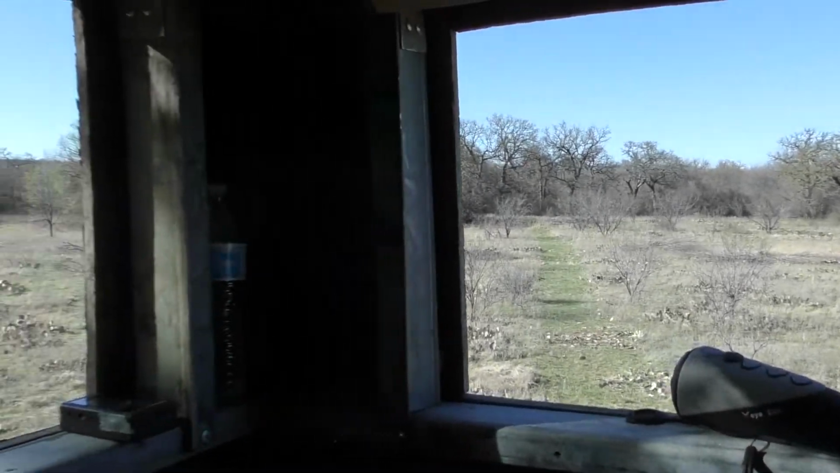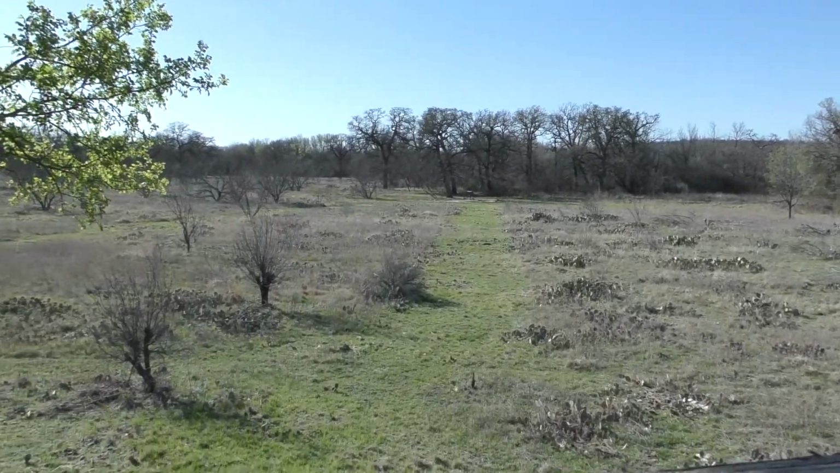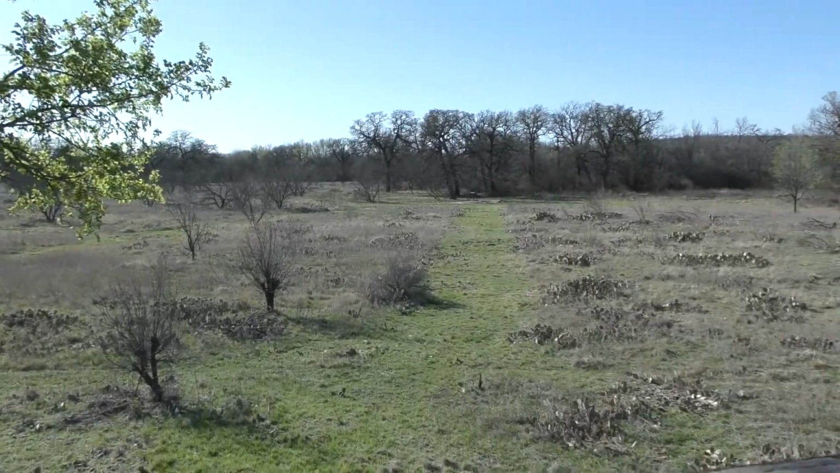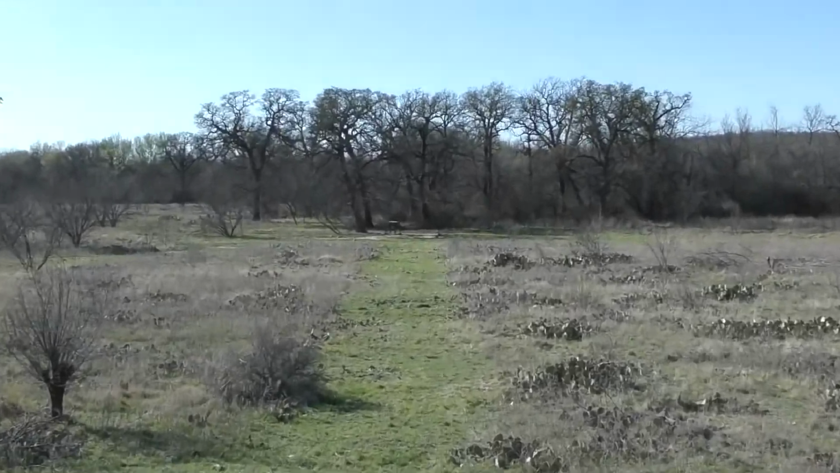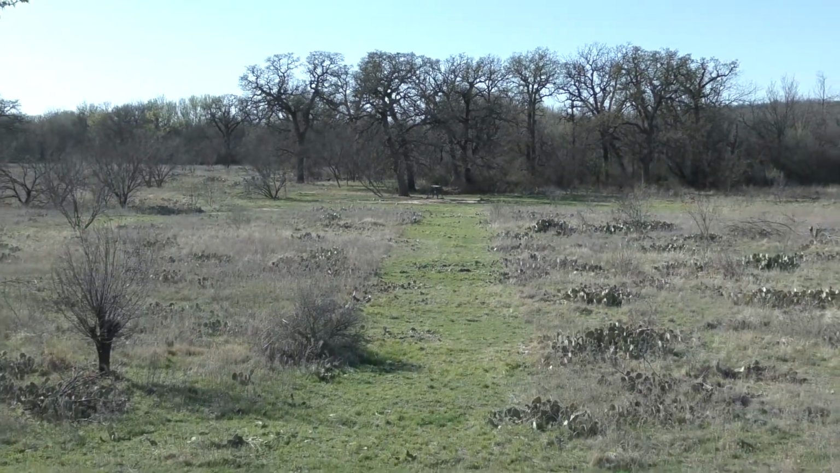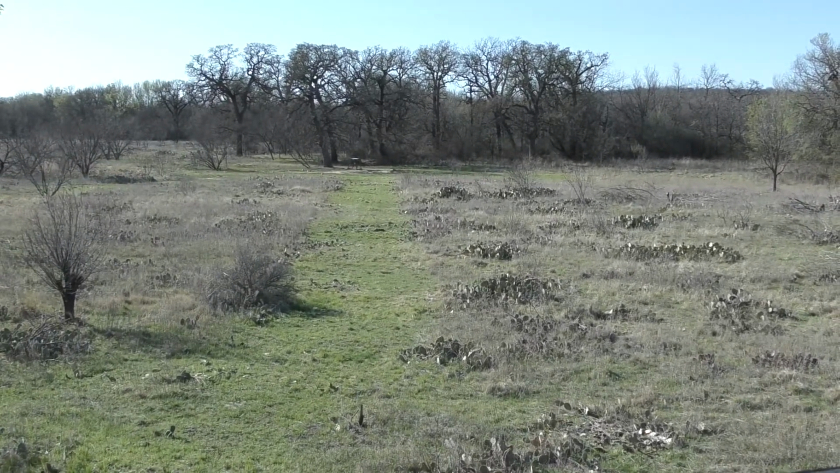Looking out to the left window here, you'll see a cut that goes towards one feeder in the distance at 114 yards. This field has a lot of scrub brush, mesquite, and cactus that creates some hot spots, so I'll have to essentially work to identify the animals through all of these other heat-absorbing organic materials out here.